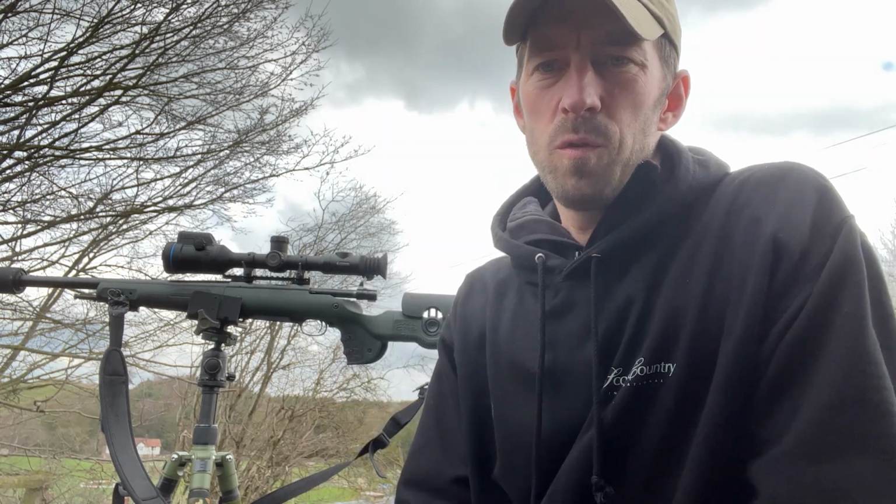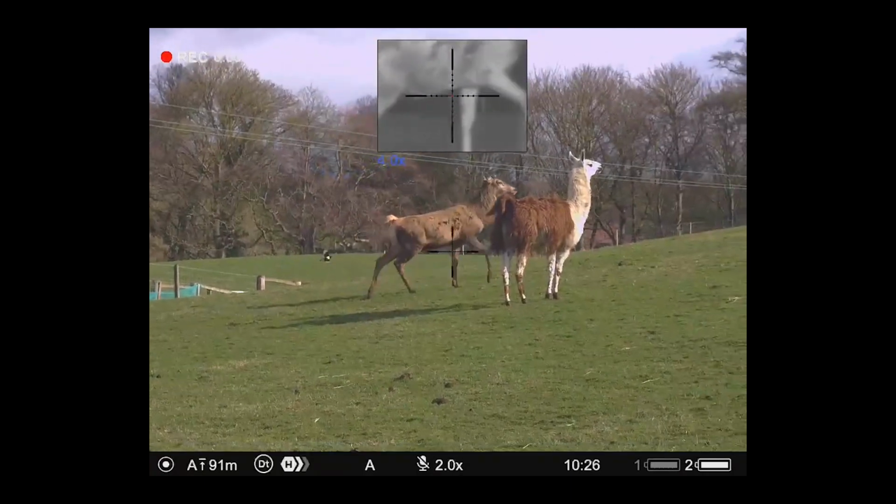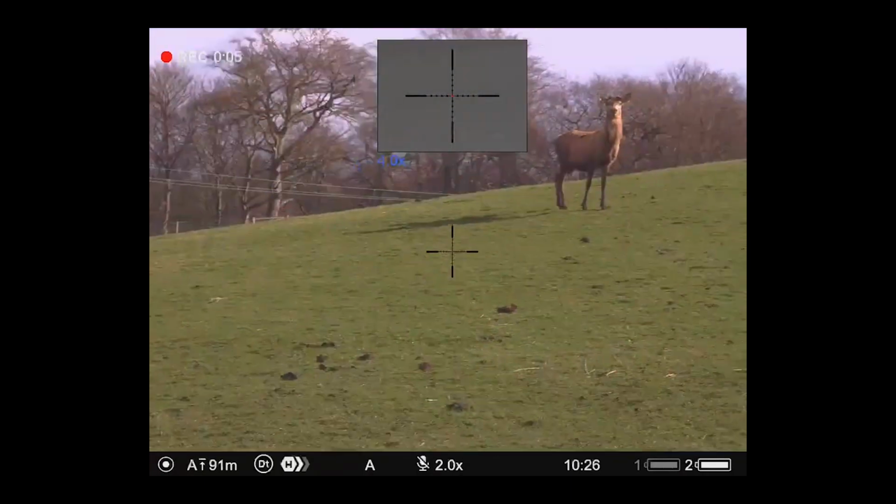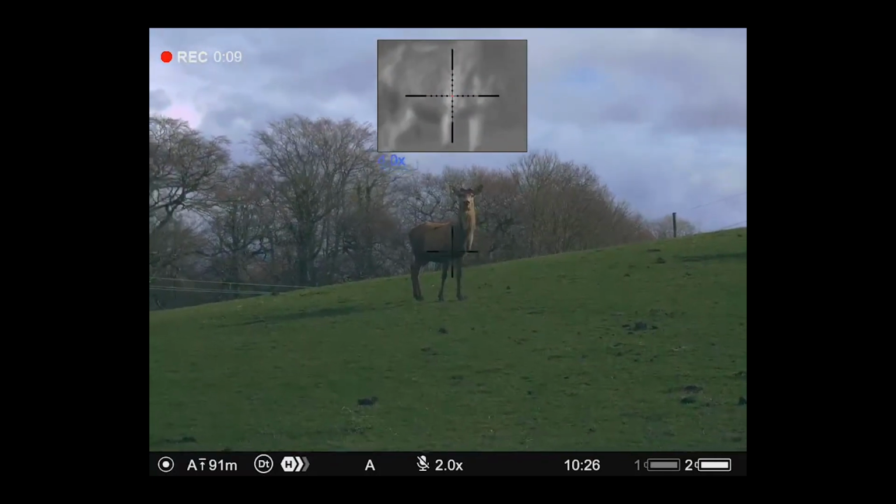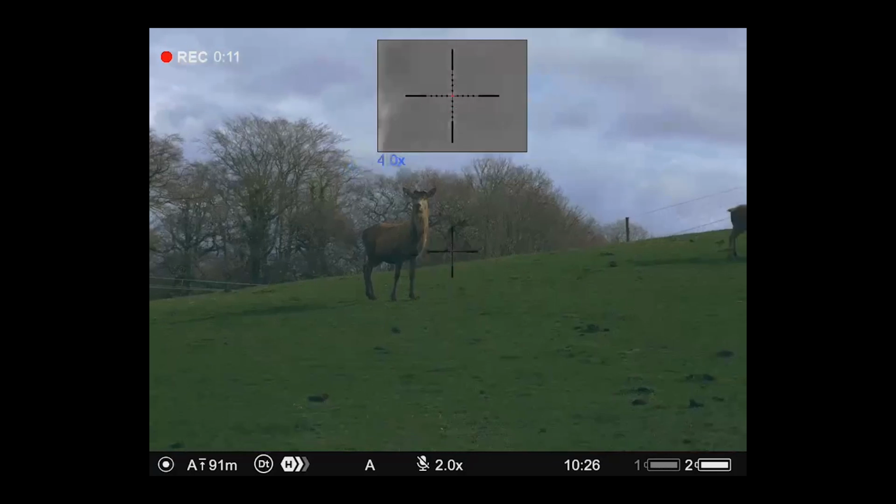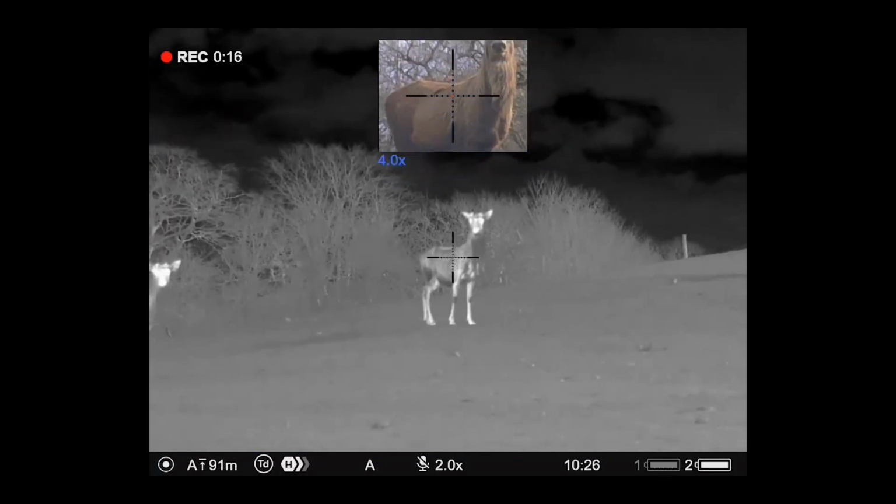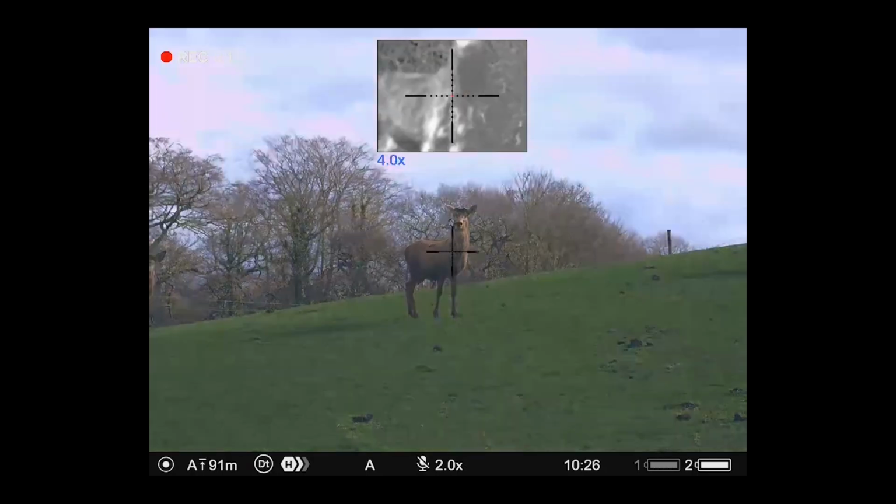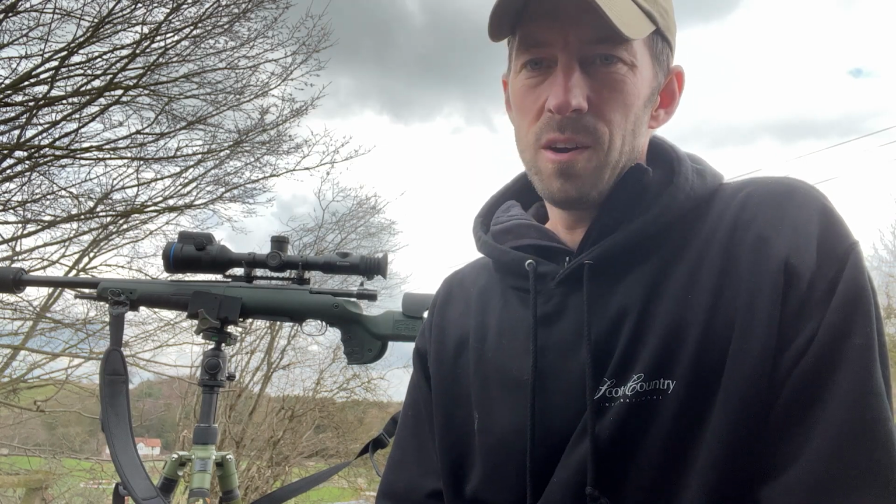It's definitely going to be useful for the stalkers and the air rifle lads looking out for squirrels and things like that, even daytime ratting around the farmyard. Get the best of both worlds. You can see a rat under a doorway or something like that, or in a hole with a thermal, and then still have that peace of mind of what it is with a daytime camera. So yeah, all in all, a cracking little scope, I think. Cheers.